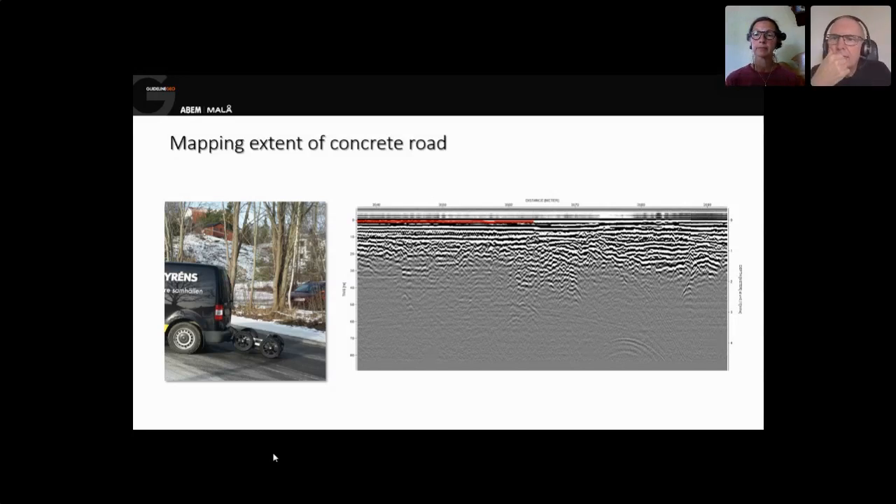Perfect. And Tanboon Ann is asking, from the radiogram, how do you interpret electric cable, PVC pipe, and metal pipe? Metal pipe, if it's big enough, you can see the typical ringing. It's like a black and white band below the pipe. But otherwise, it's quite hard to distinguish between different materials from a radiogram.